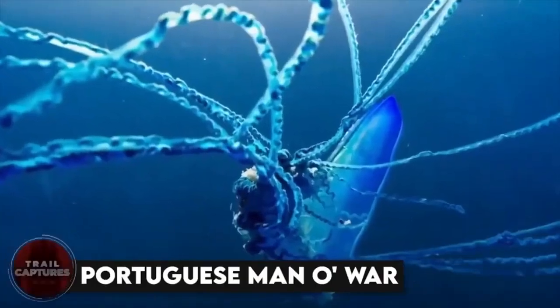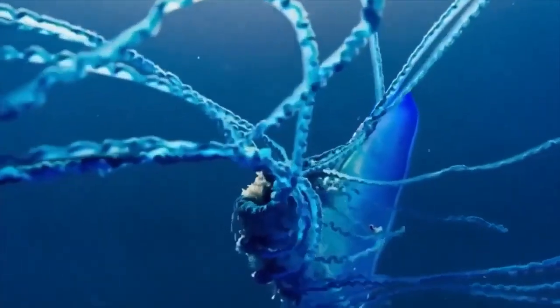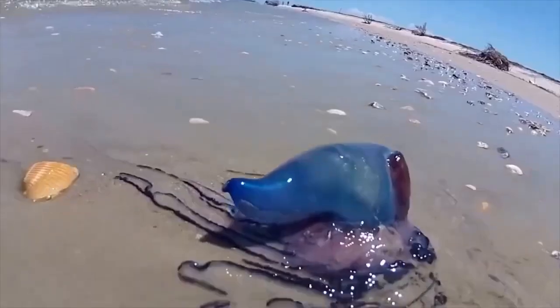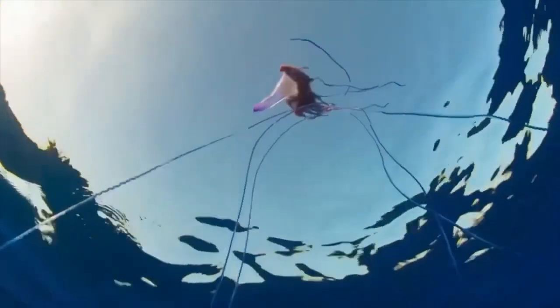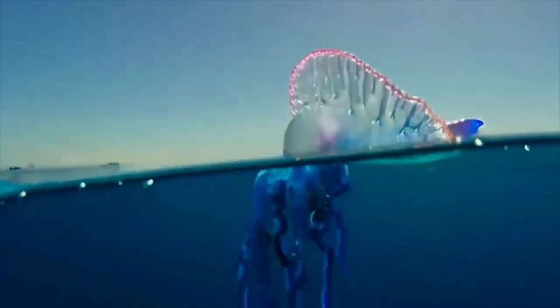Portuguese man-o-war. This thing is like a freaky alien that was plopped in the ocean. It looks like a jellyfish, but it's actually a whole colony of different organisms working together, like some kind of underwater Voltron. But don't be fooled by its trippy colors and otherworldly appearance. Those tentacles can reach up to 165 feet long and pack a punch like Mike Tyson in his prime. Its venom can paralyze you and send you straight to Davy Jones's locker.